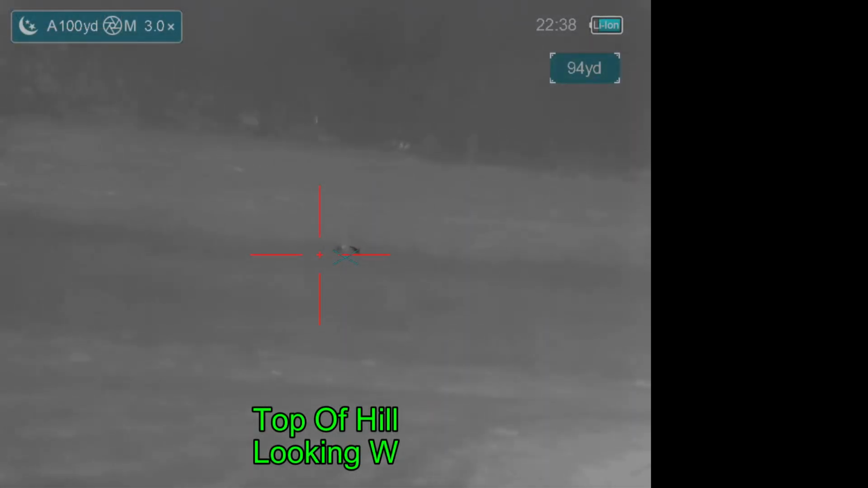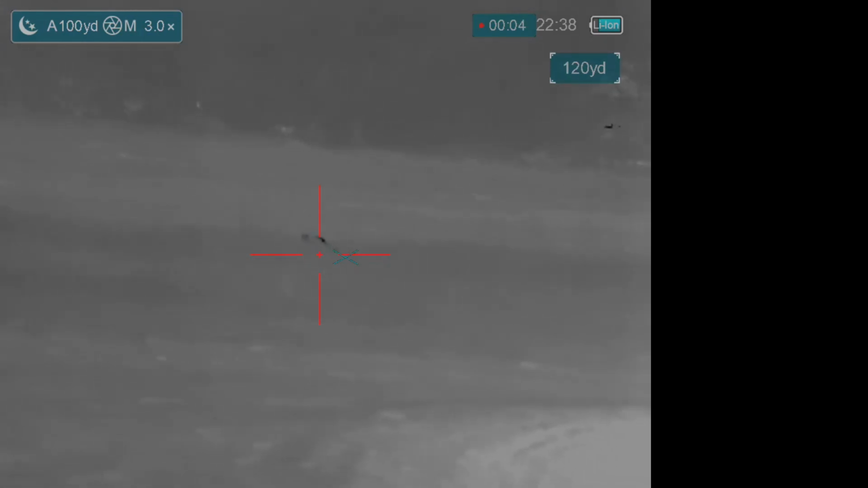Eventually we moved around to the top of the hill where we have a great view of the property, and on driving in we spooked this one hog. And as I got out, I was looking for it, and there I've spotted the hog. Yeah, he's obscured by grass. He's still in that same vicinity. So we need to move down and get a better eye on the hog.